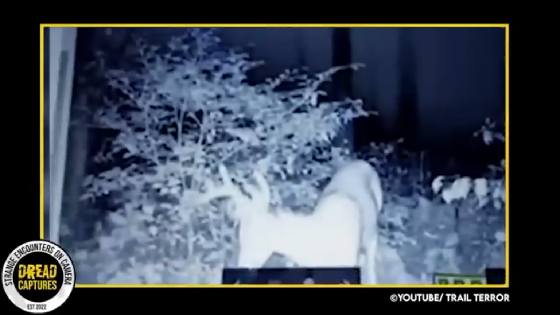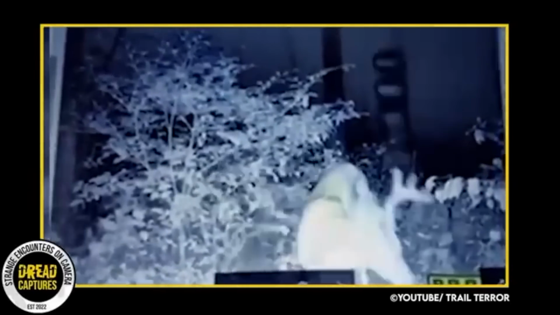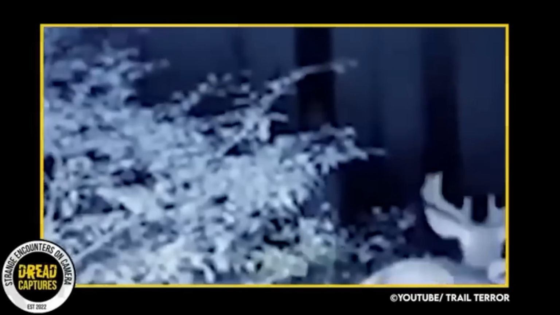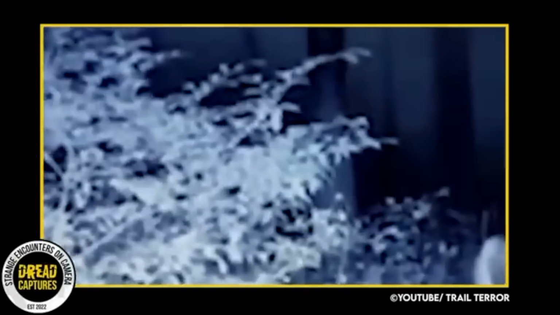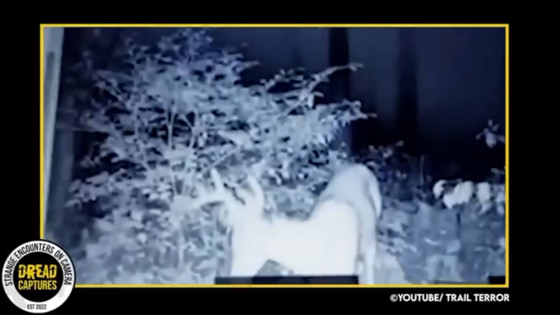Here's some really interesting footage. This deer passing by triggers this motion trail camera, but that's not the end of it. Take a look at what else the camera captured. In the background, you can see a strange, tall, column-like object passing by very quickly behind the deer's back. It was so fast that the deer barely had any time to react, except to look scared in its direction.